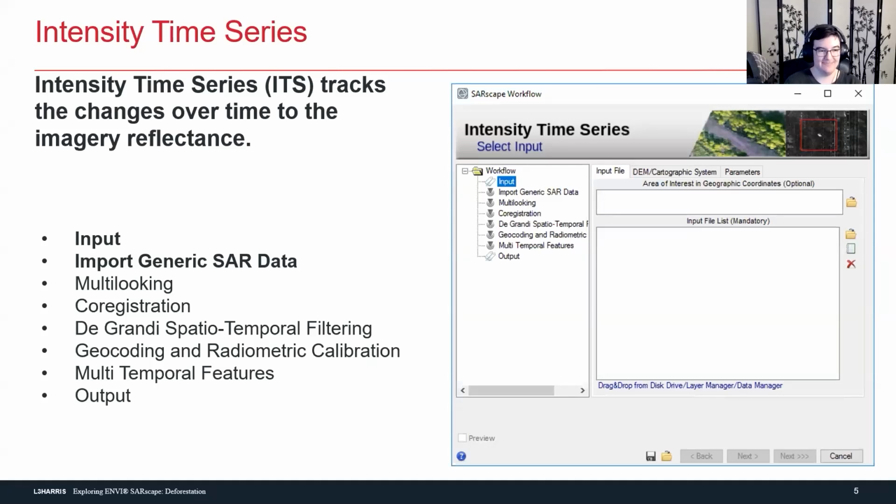But all right, so this one is once again the intensity time series workflow. This is a process that only uses what we would see in optical as the reflectance response, not the complex, the imaginary side of the wave. When we're doing other techniques such as coherence change detection or interferometry, we use the real and the imaginary portion of things. For intensity time series, we only use the real portion of things.